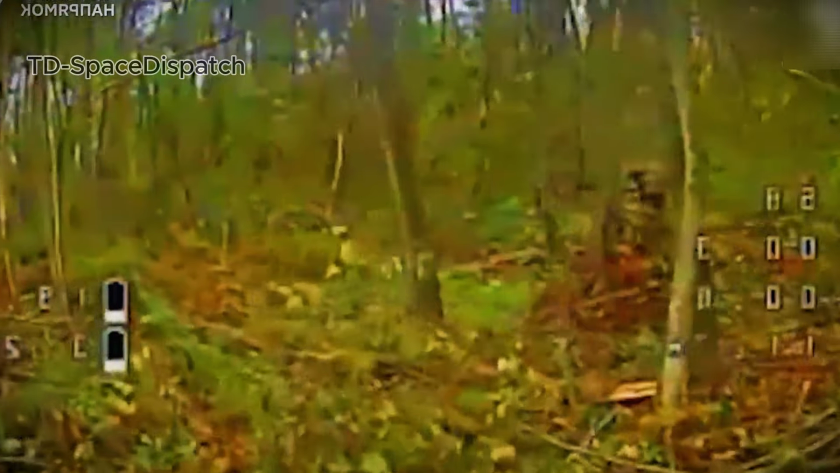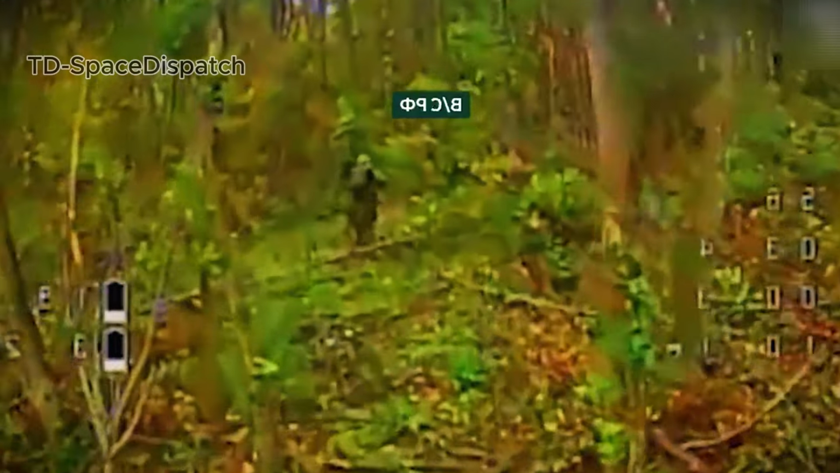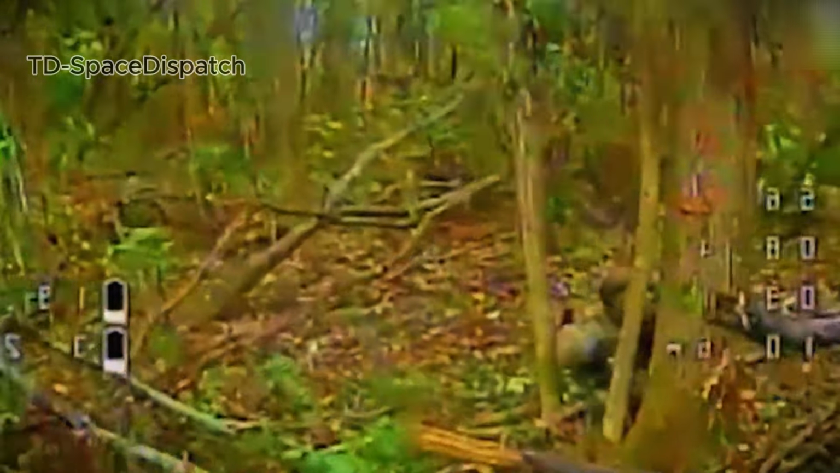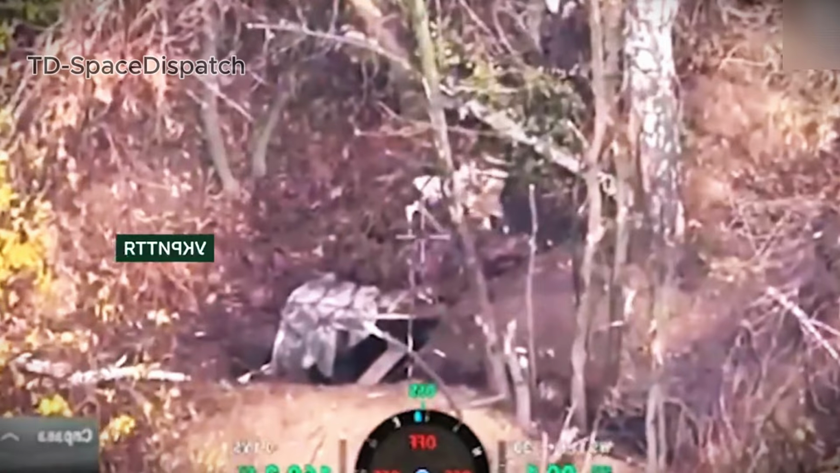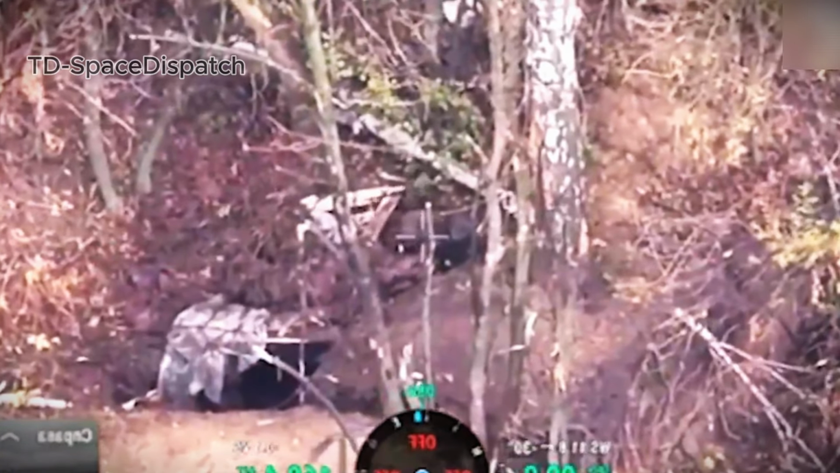In the Kursk direction, a Russian soldier was being closely followed by a Ukrainian drone. When he noticed it, panic set in. He ran, stumbled, and hid behind a tree, but the drone adjusted and struck precisely. Nearby, another soldier emerged from a shelter, unintentionally exposing its location. Within seconds, a second drone approached and destroyed the position entirely.